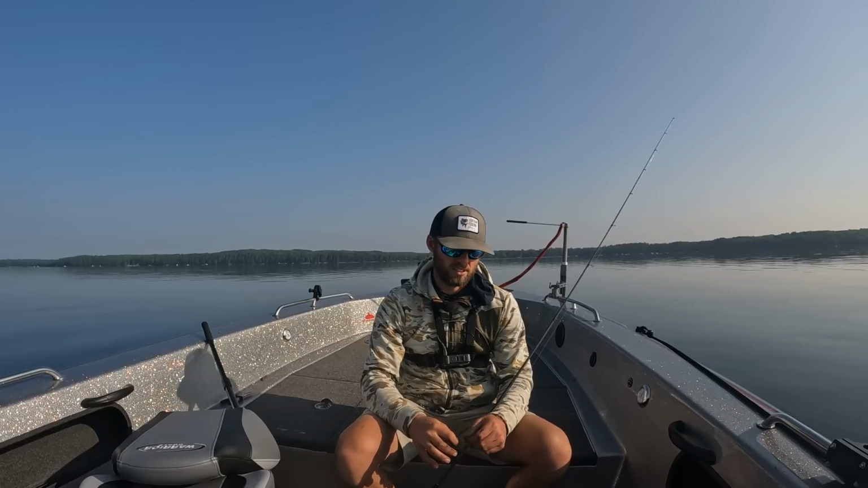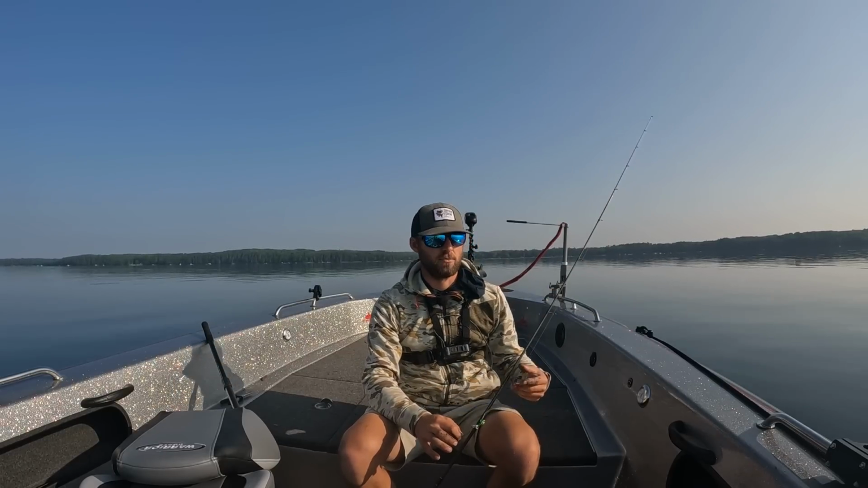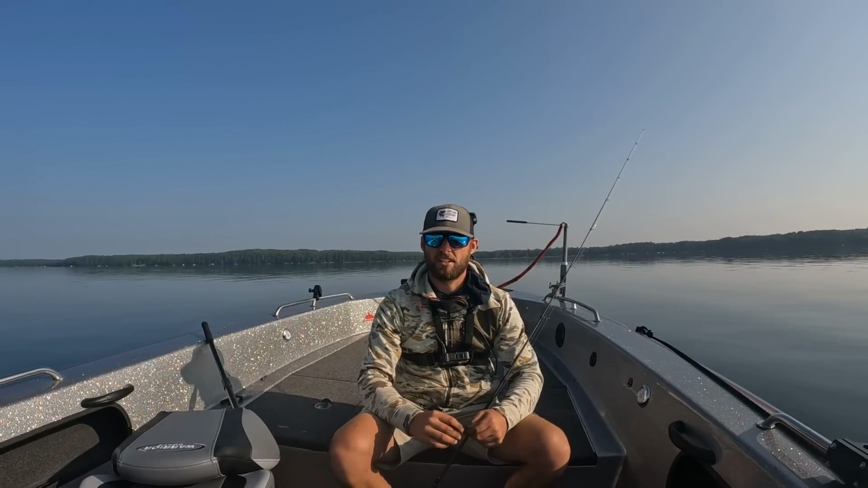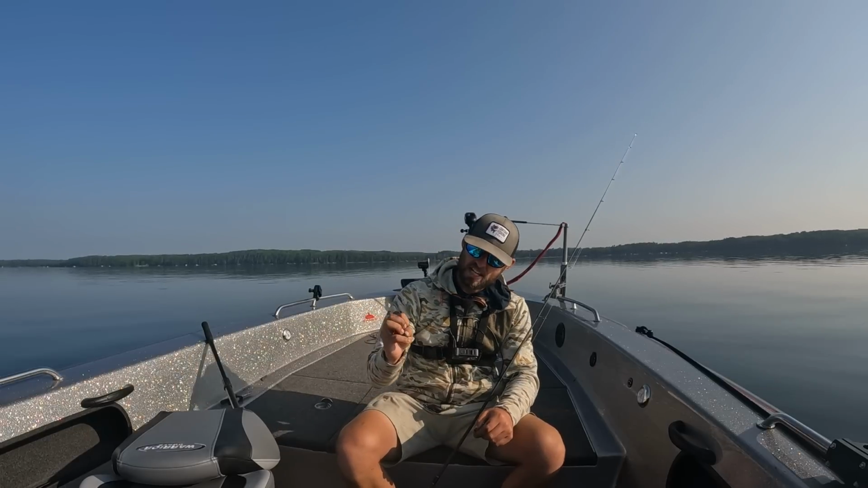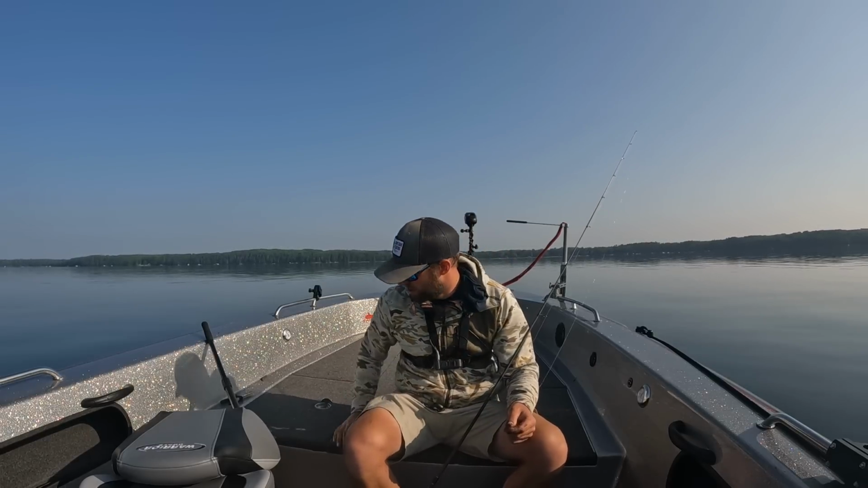Doing all those little things right is very important. Making sure you have a long lead to get away from a fish that might see the braid. Those things are important. Doing the right action on your bait. Maybe go a little bit slower if you're seeing a lot of fish chasing but not committing, right? All of those things make a difference when you're fishing pressured systems.